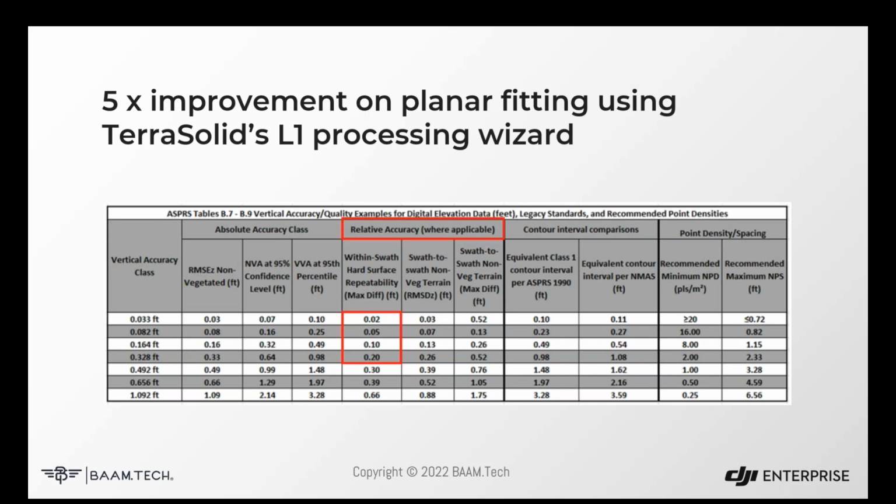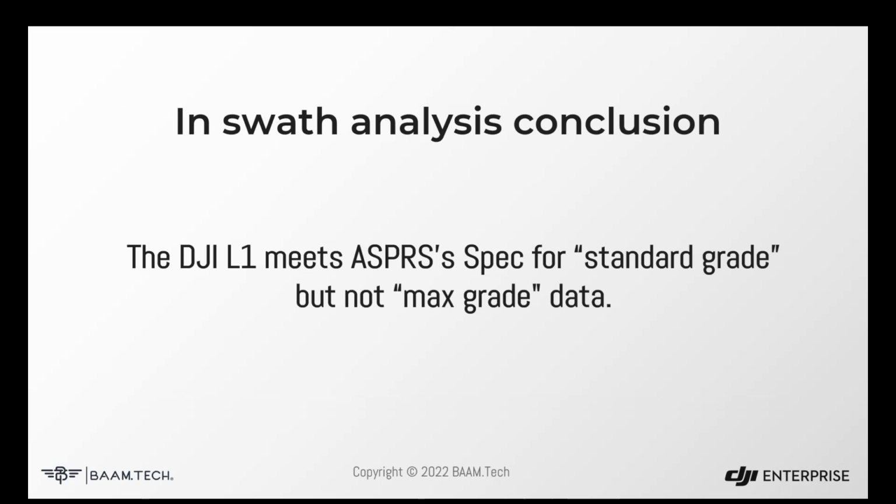Flight 2 is 0.023 feet or lower. And flight 3 is 0.024 feet or lower. That distribution is very low, which is quite incredible. There are outliers that go higher than that, but 95% of them fit underneath that. So this is going to be controversial, but in my mind, that meets the spec for standard grade, but not quite for max grade.